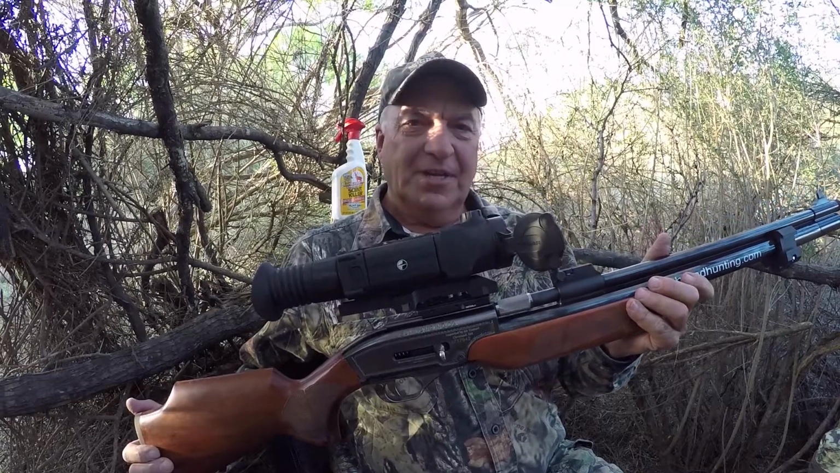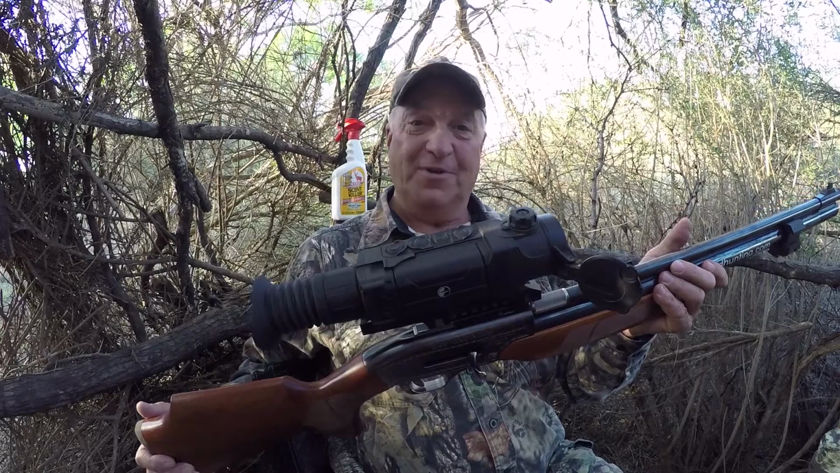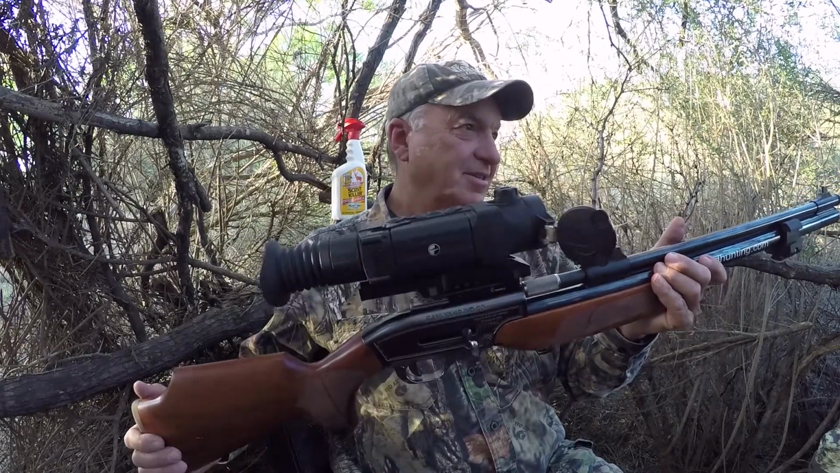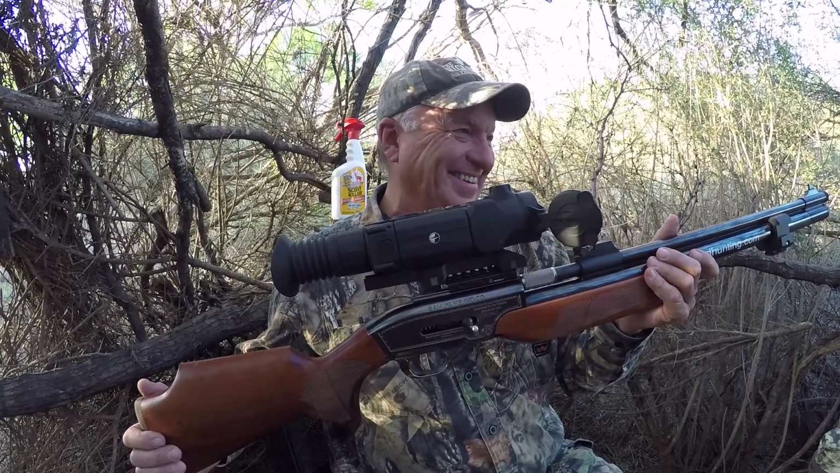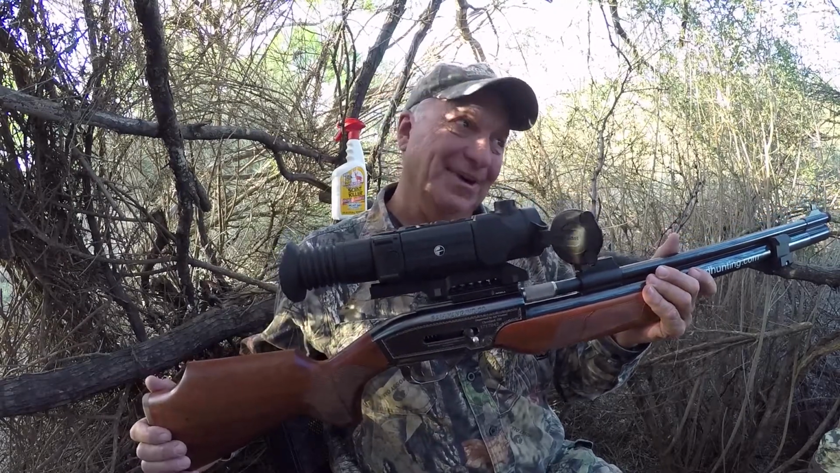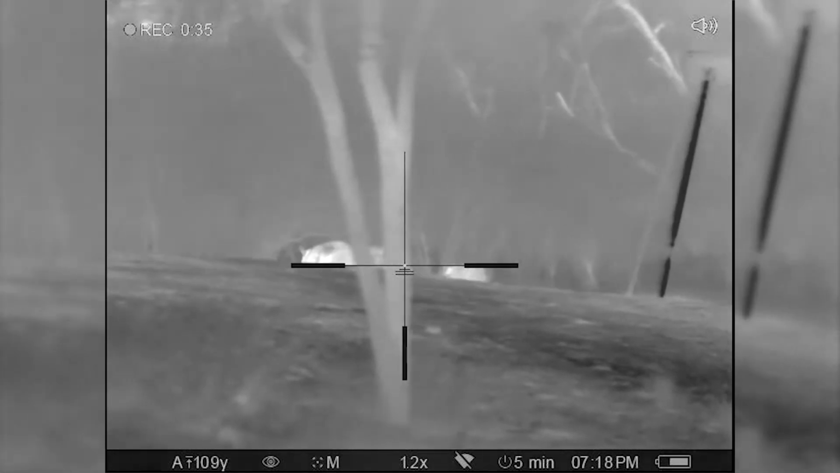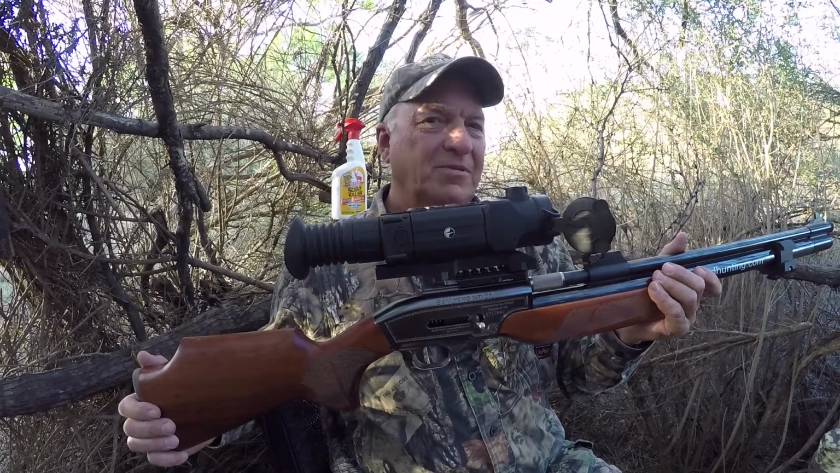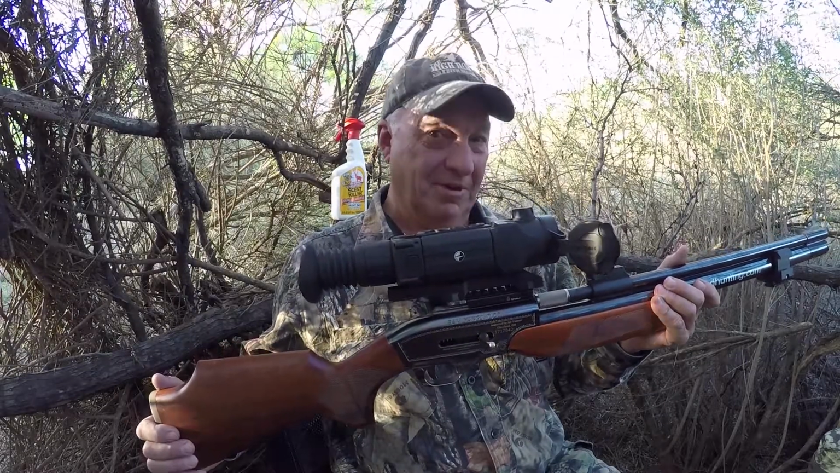Unlike probably anything you've ever seen, it is an air rifle, 9mm, 357 caliber, and it is topped off with a Pulsar Trail rifle scope. And although it's daytime right now, we got really good video out of the scope as well as on the big camera. It works just as well at night. We're going to give it a minute and we'll go show you what a hill country hog looks like.